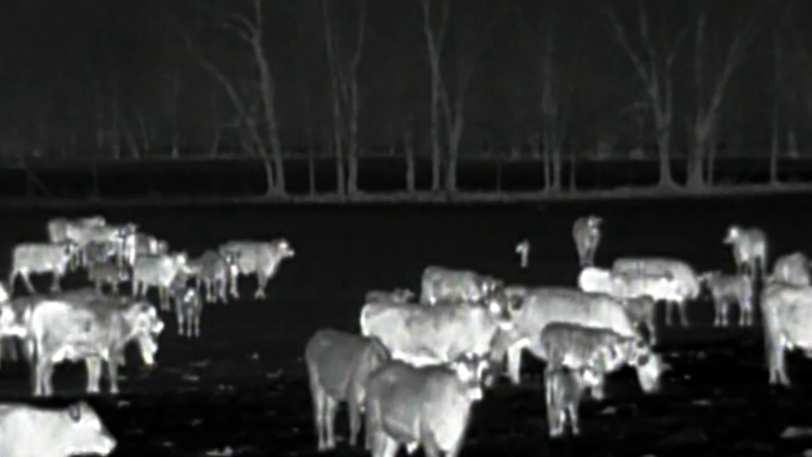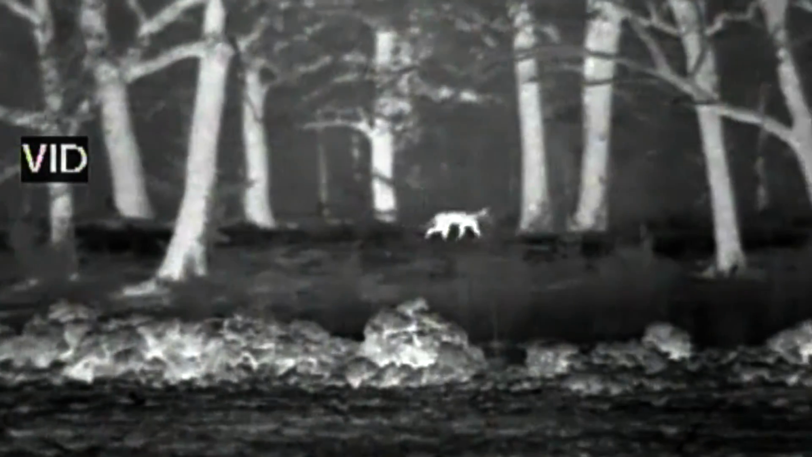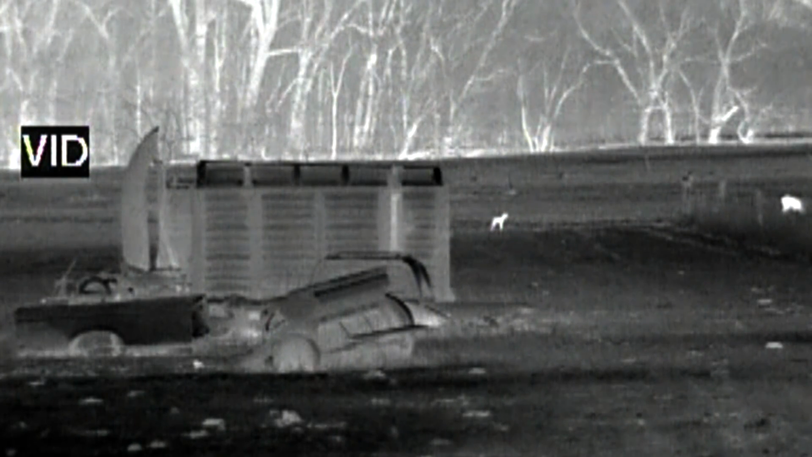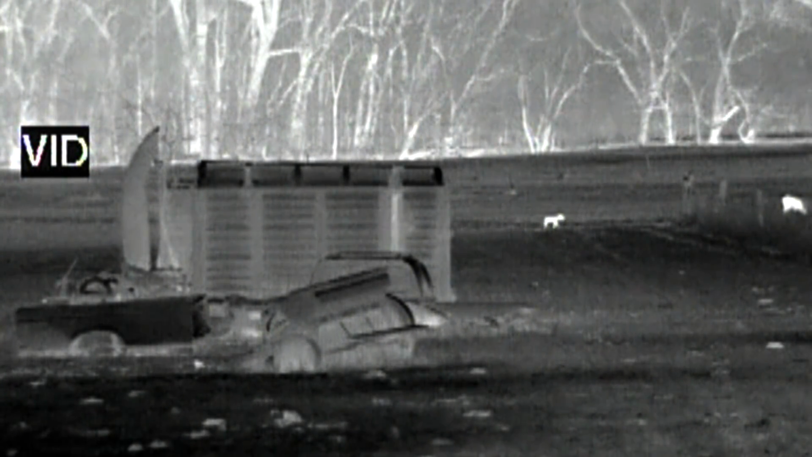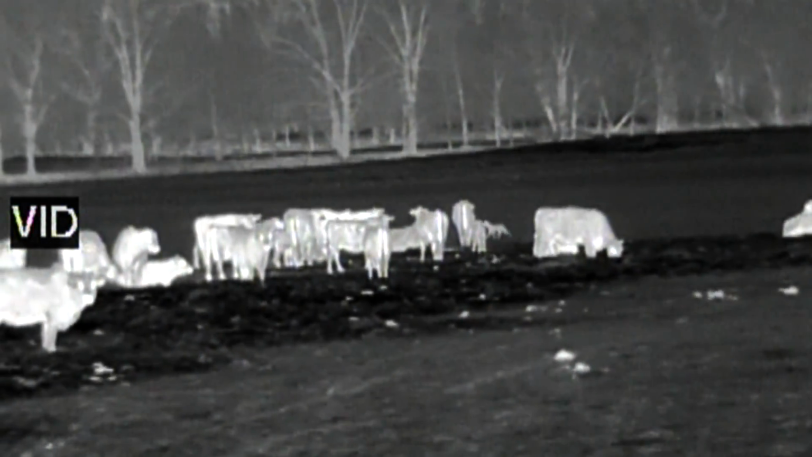They were wreaking havoc with these cows, and Tyler could see every coyote within 1,000 yards of the rig. He knew where they were, he knew what they were doing, and he could even see coyotes that were looking directly at the truck that I flat out could not see. At that moment, myself and Jared realized the advantage thermal had in this situation to detect coyotes that we otherwise would have never known were there. This one stand showed us the true power of thermal and opened our eyes to something we had never seen before.